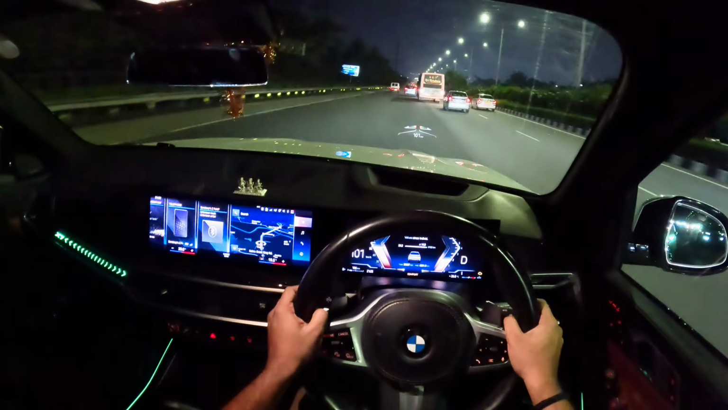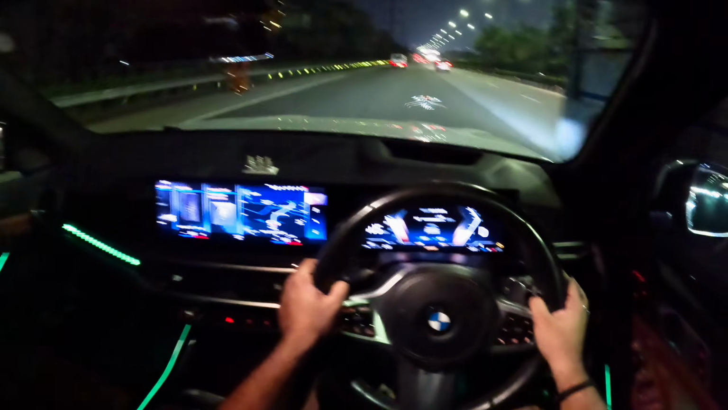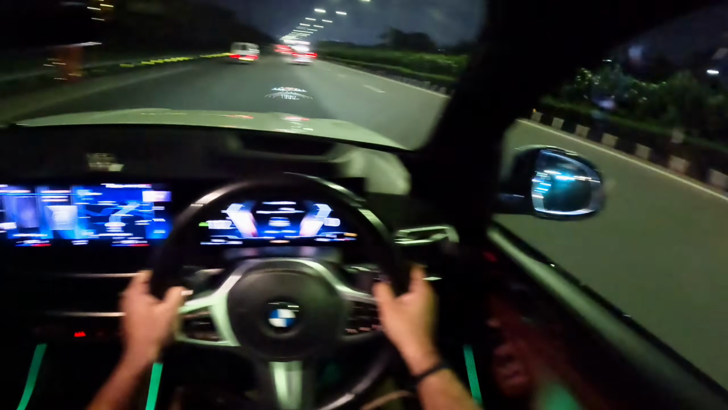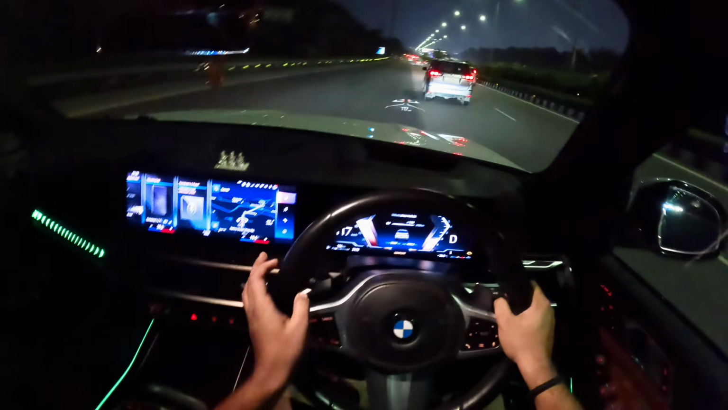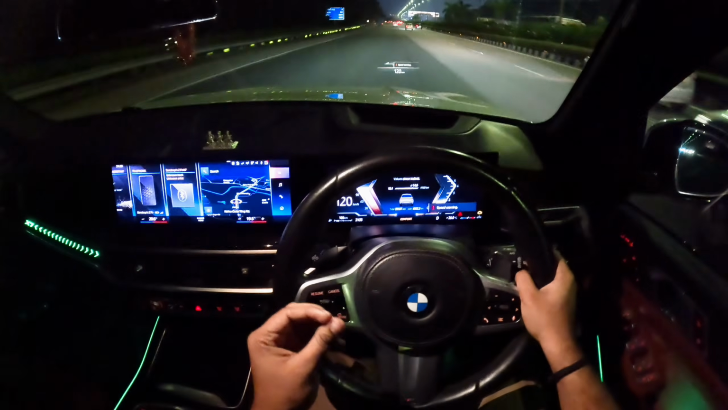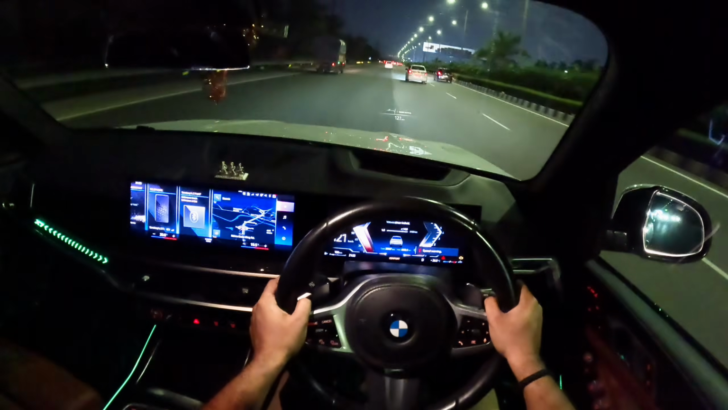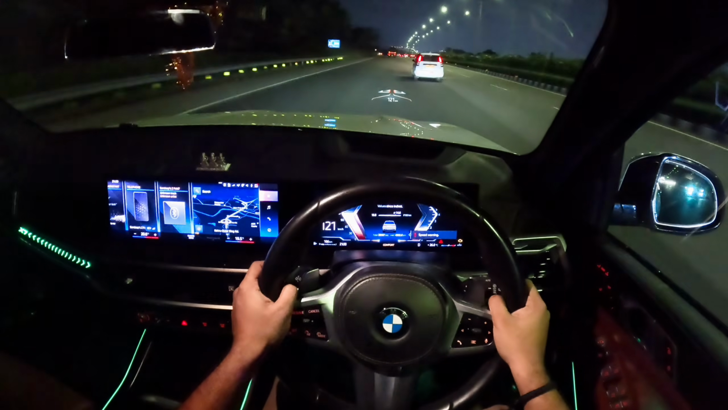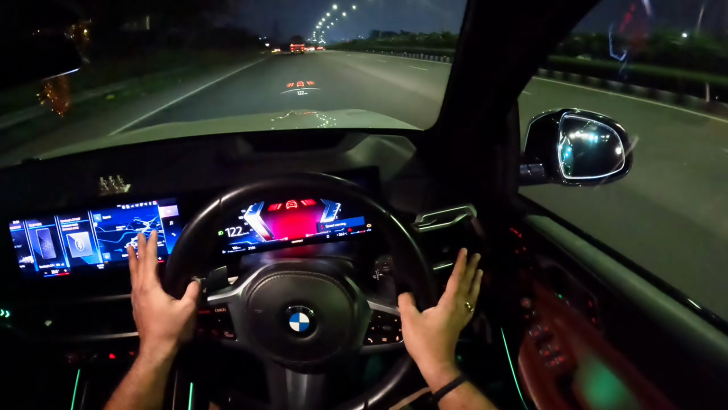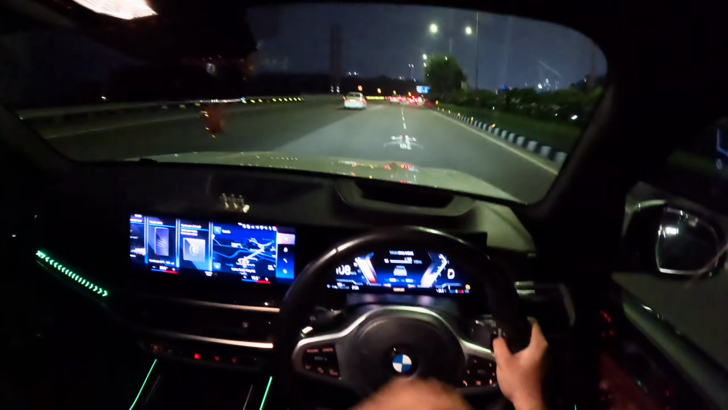So overall verdict, it handles pretty well. It impressed me a lot. Just love driving this car. There is something with BMW. You just fall in love with those cars. Whatever the segment is, they're on point. That's the warning. The car thought that I'm going to hit that lorry there.